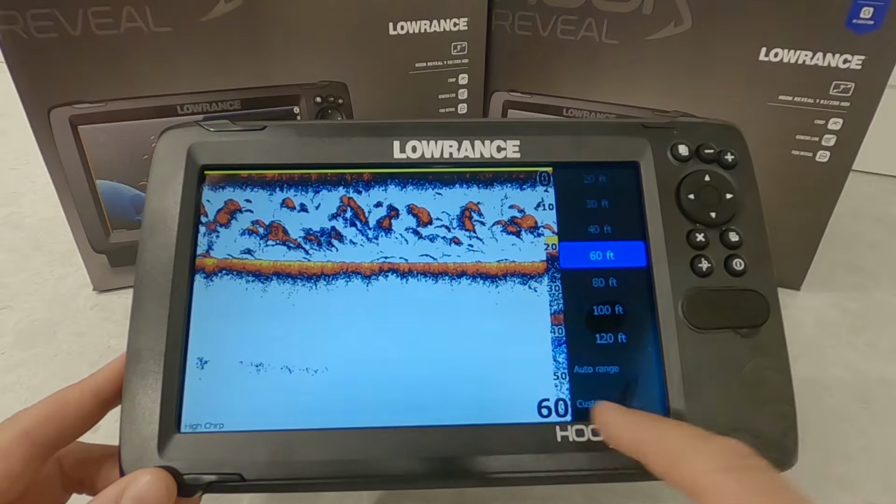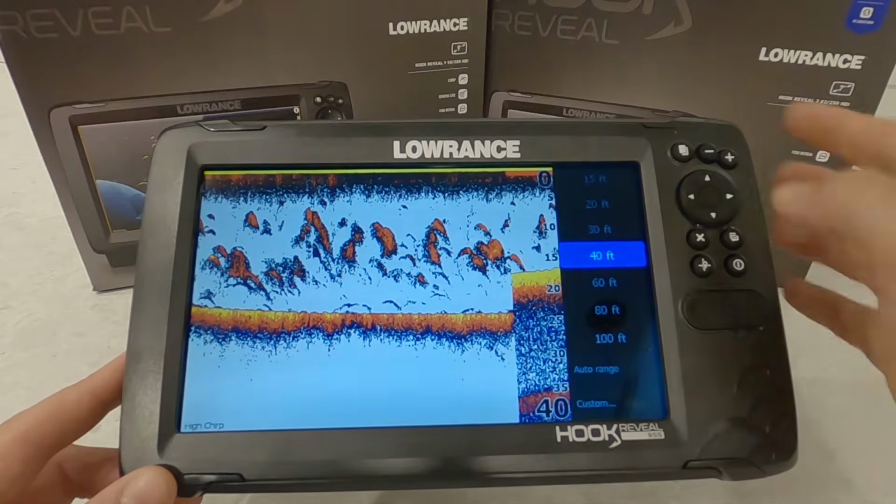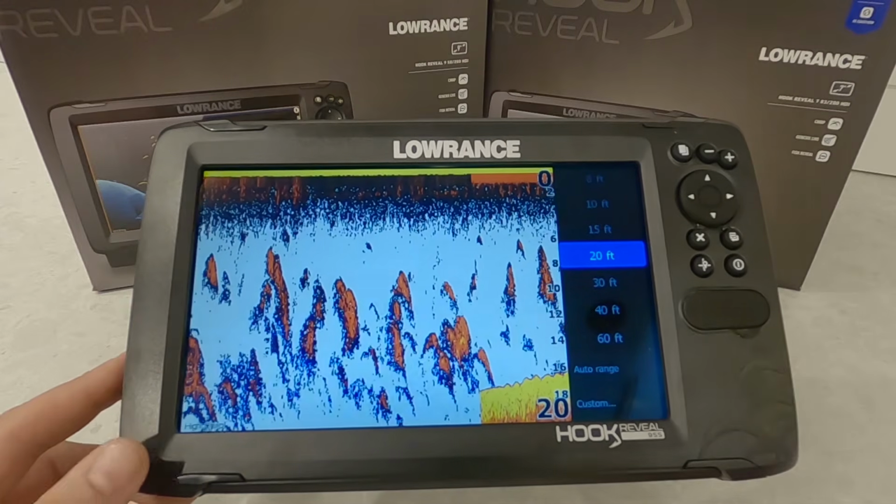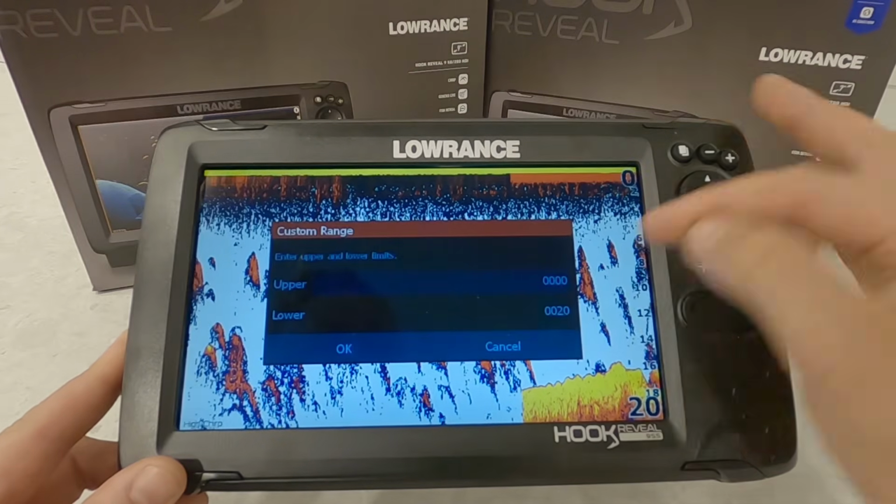So let's say we wanted to see if there was a double echo and we were on a hard bottom, we can select a deeper range than we're on and see that hard bottom. Or if we want to see the water column in great detail, we can select a shallower range. You can also come down here and select custom range. So upper and lower limits.